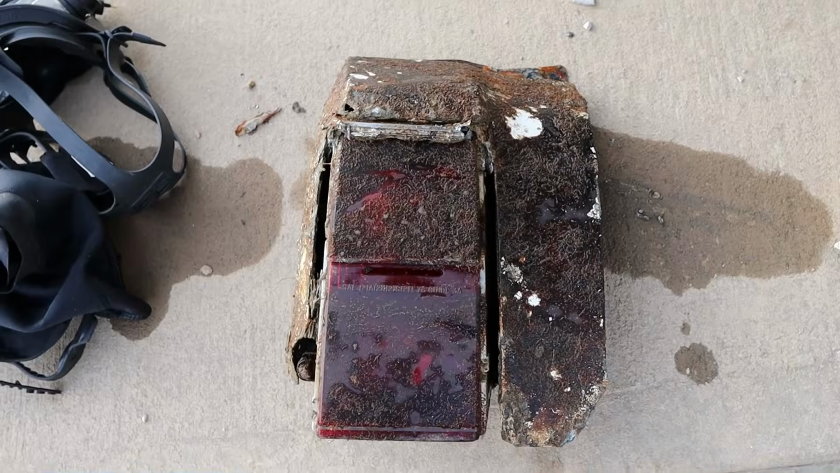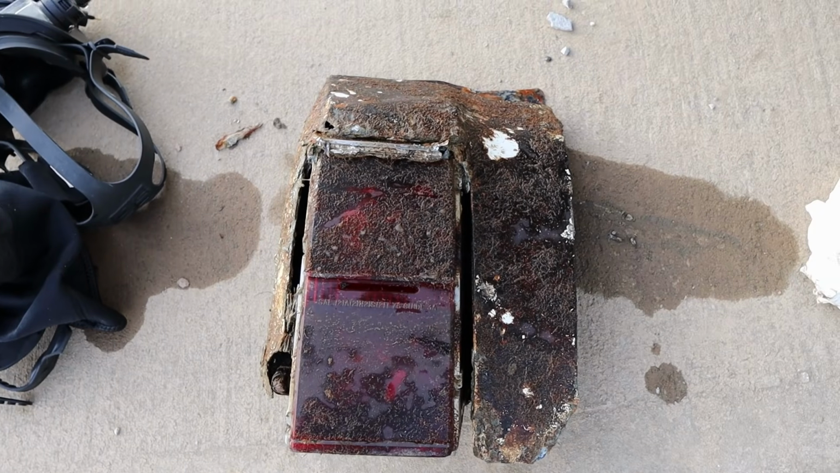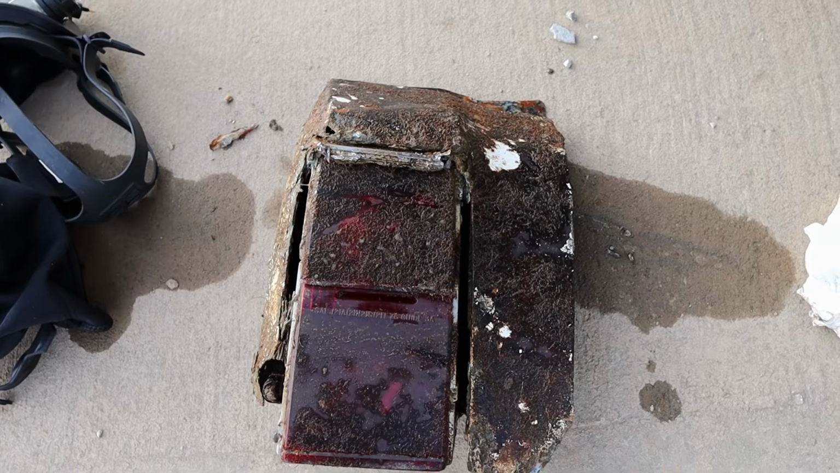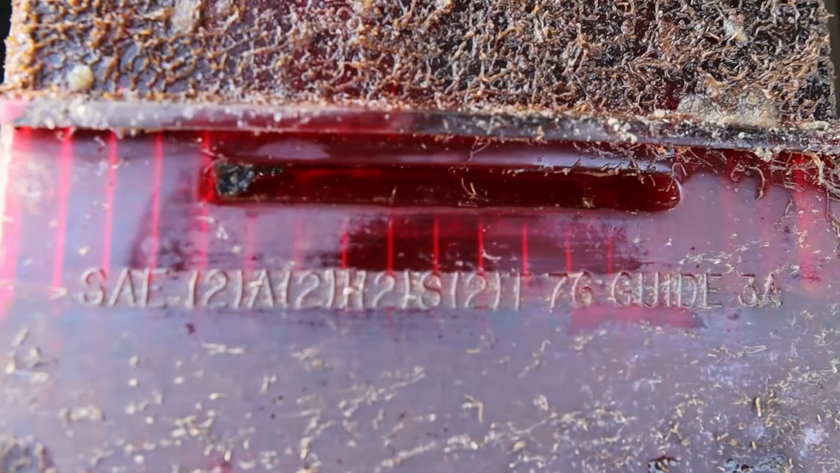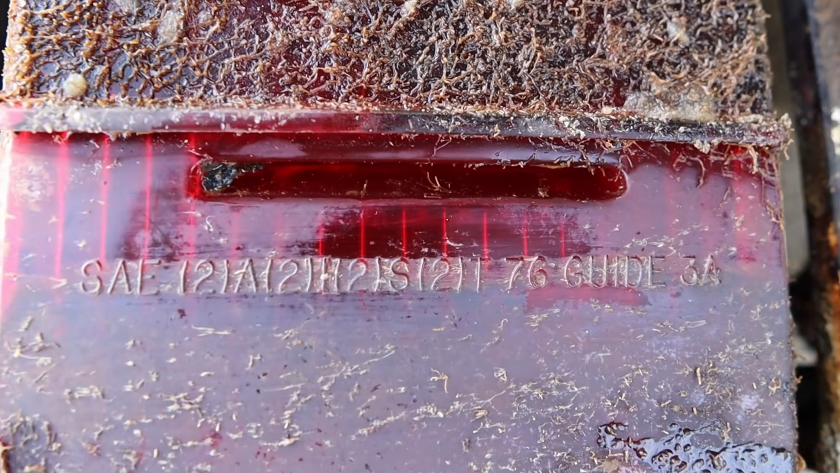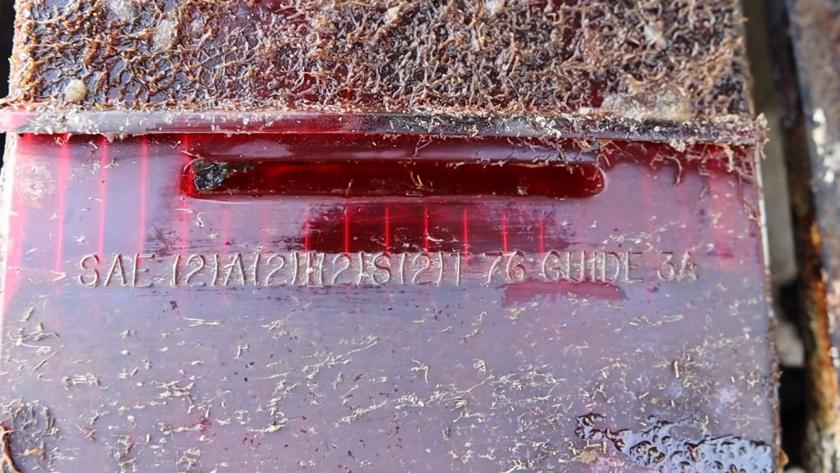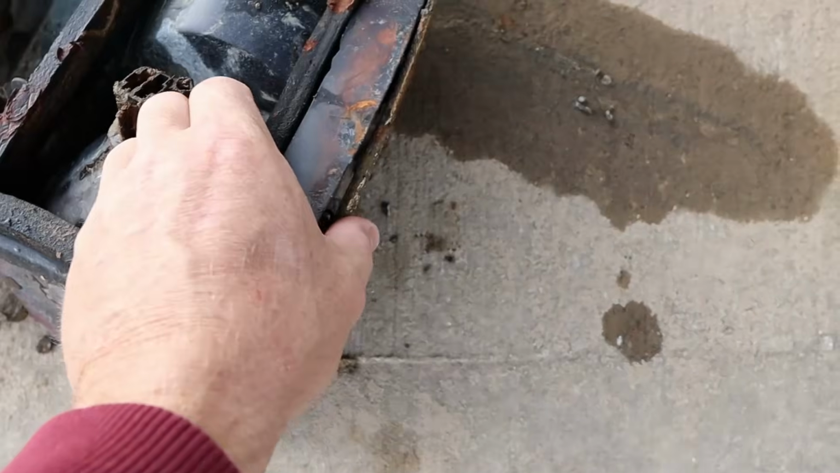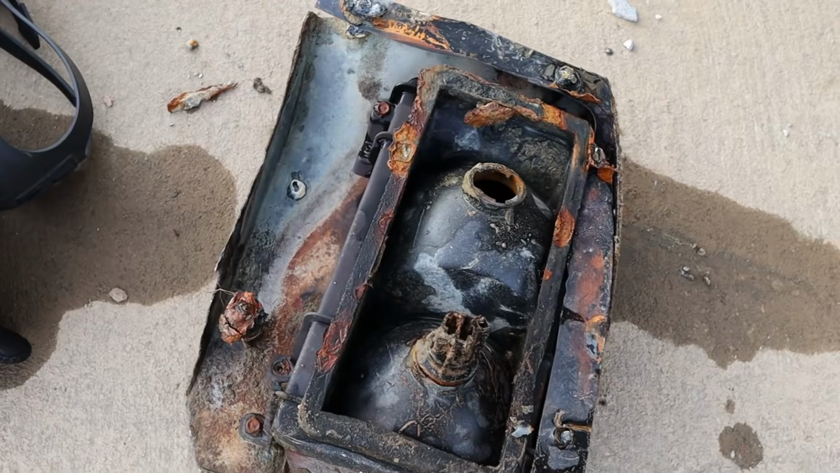Let's check it out. Now that's the tail light, and it's all nice and dirty and stuff, but you can see how it rounds off over the top. This is the left side, I believe, but let's take a closer look here. You can see that number. It's very long and complicated. I tried to Google that number, nothing came up. And if we flip it over to the other side, you can see all the inner workings of it.